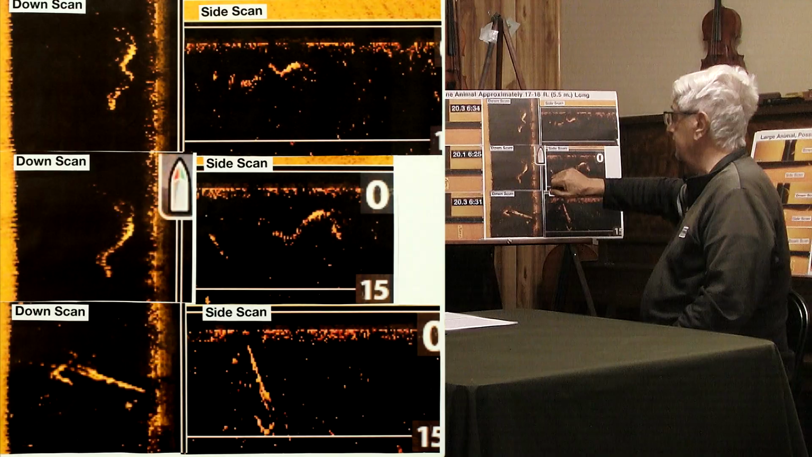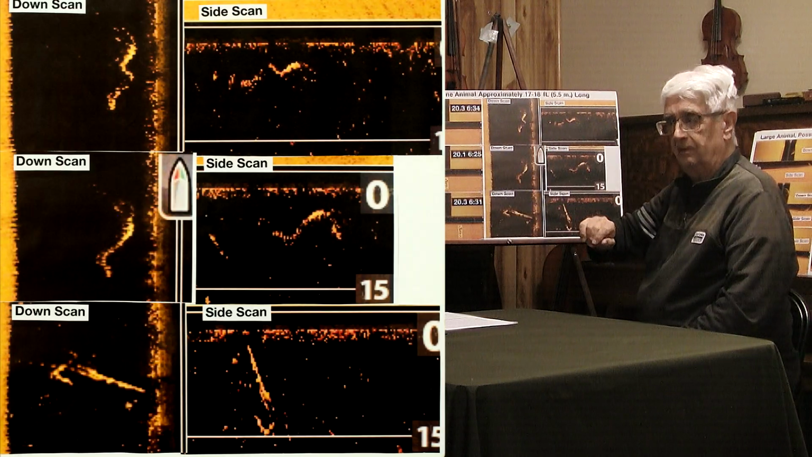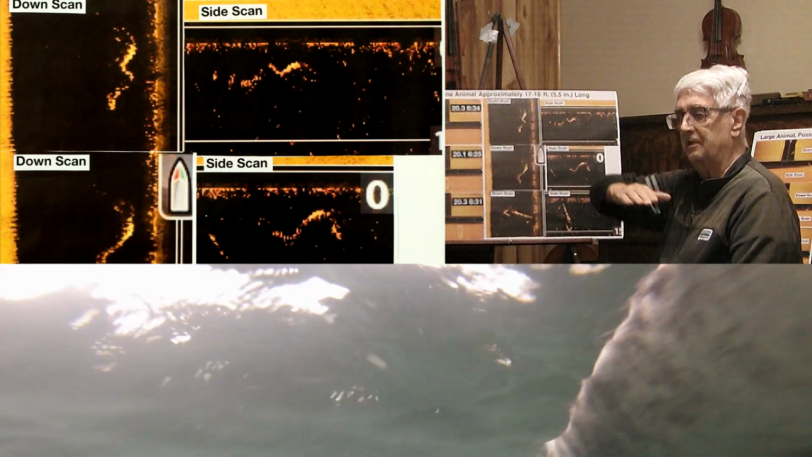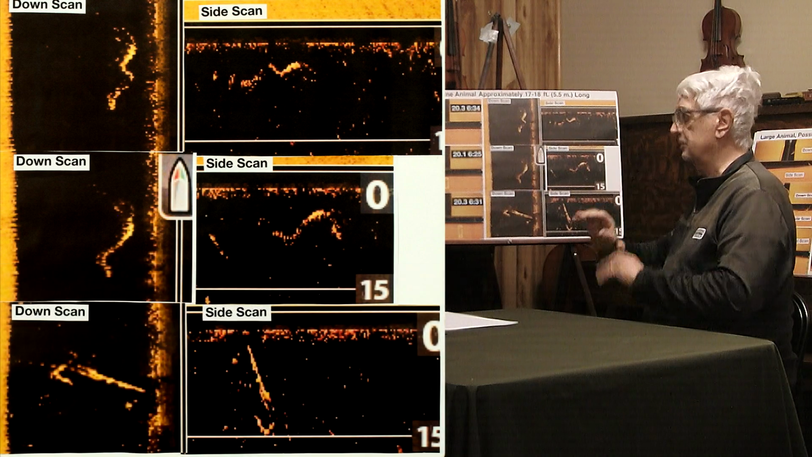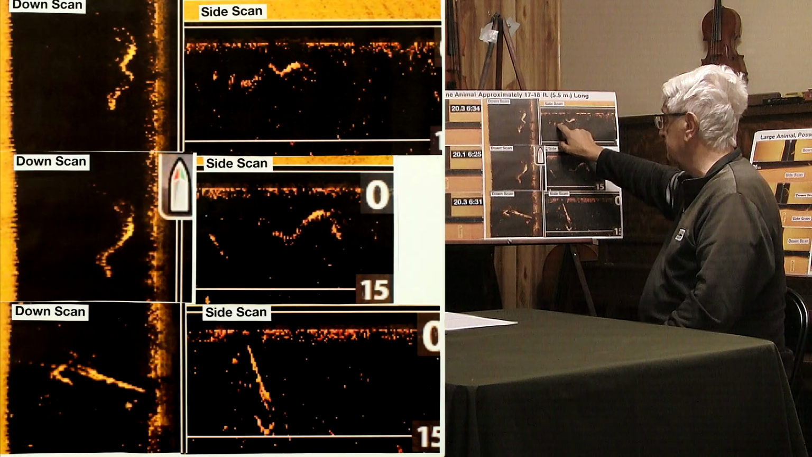Part of that can be due to the roughness of the water. If you get a little boat's chop, that means the transponder is kind of moving like this. So you don't get a perfect picture, you get a chopped up picture. Somewhat, then you see this. It's definitely a serpentine shape. There's no question about that.